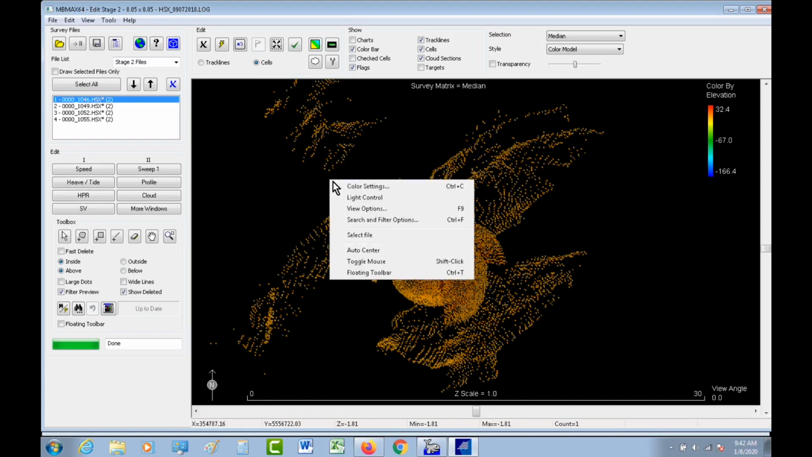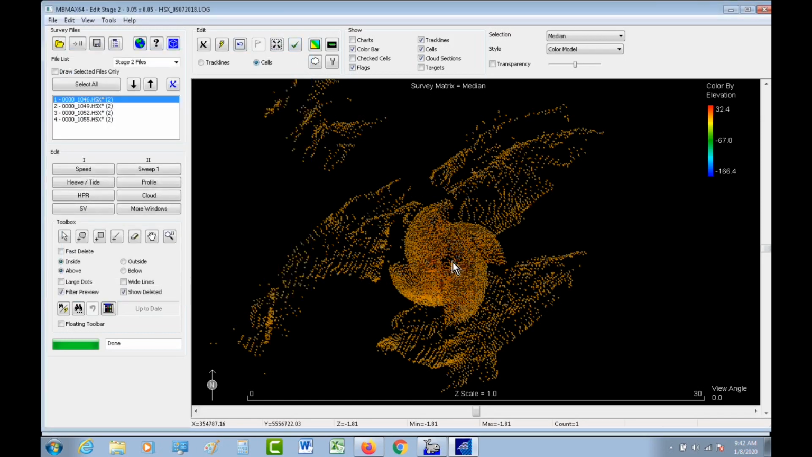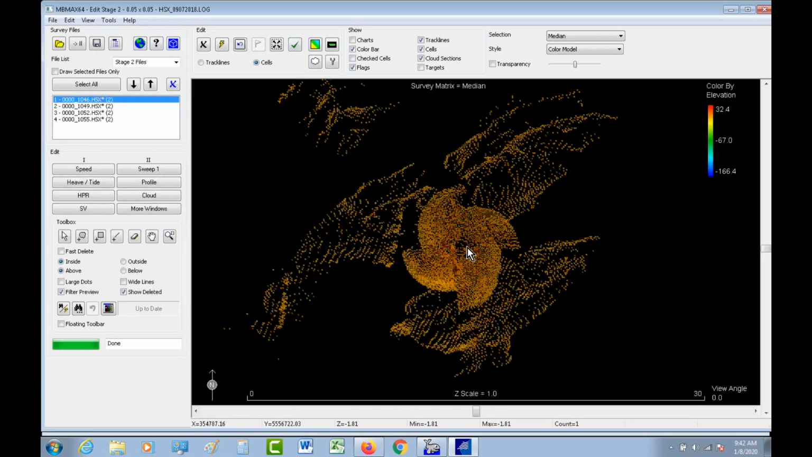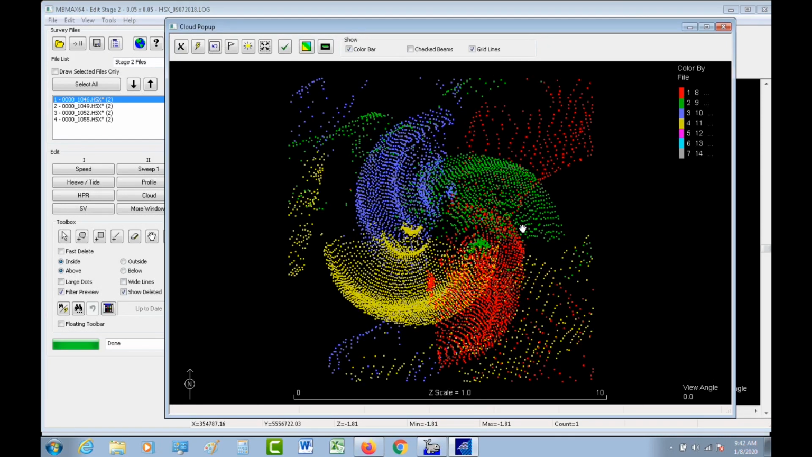So I'm coloring by elevation right now, but in this window, we're coloring by elevation, but what I'm going to do is use this little cloud pop-up window, and I'm going to zoom in around here. And now it's coloring by file. So I can see the misalignment yaw-wise between my 4 halves of that object out there in the middle.